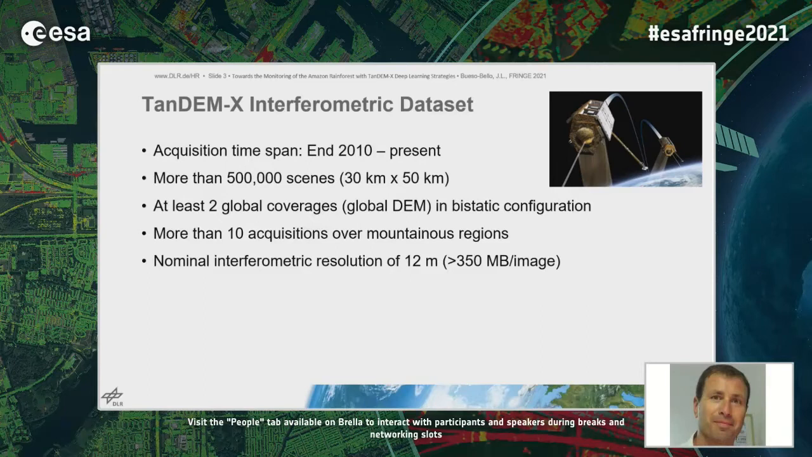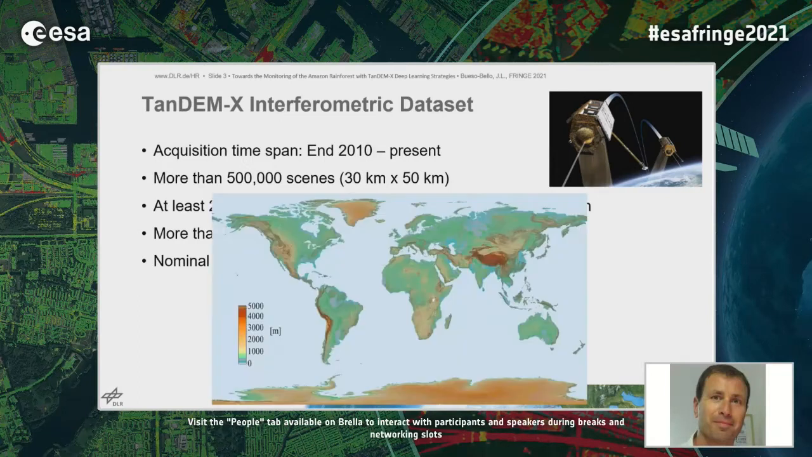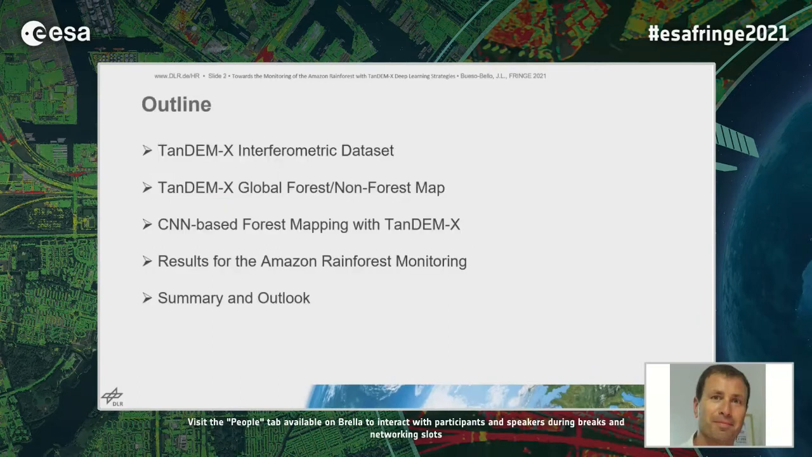Okay, exactly. First of all, I'm going to the other slide, please. The previous one. I'm going to briefly introduce, for sure well known to the audience, the TanDEM-X interferometric data set. TanDEM-X is a mission with two satellites flying in controlled close formation.